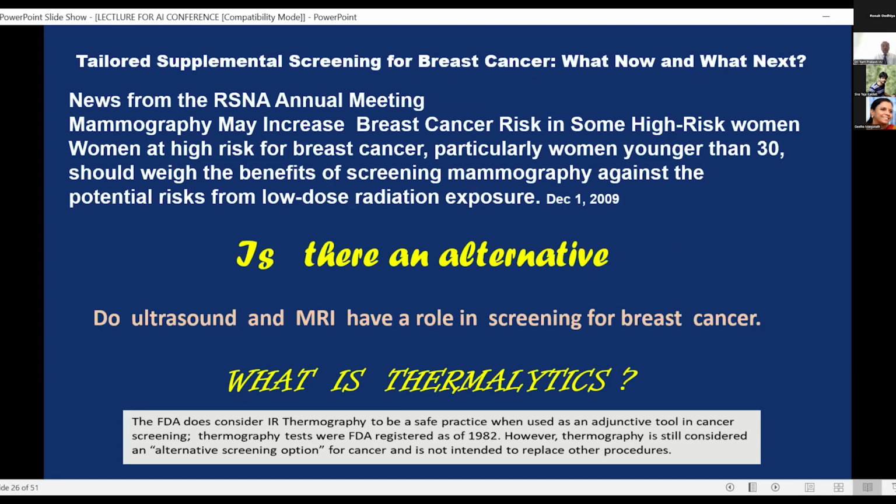Now, tailored supplemental screening for breast cancer. What now and what next? Mammography may increase breast cancer risk in some high-risk women. Women at high risk for breast cancer, particularly women younger than 30 years of age, should weigh the benefits of screening mammography against the potential risk from low-dose radiation exposure.